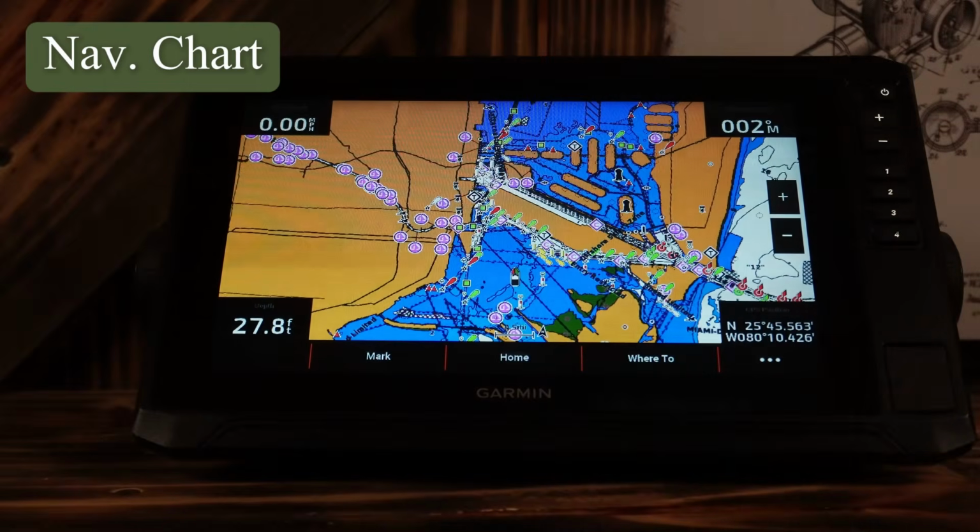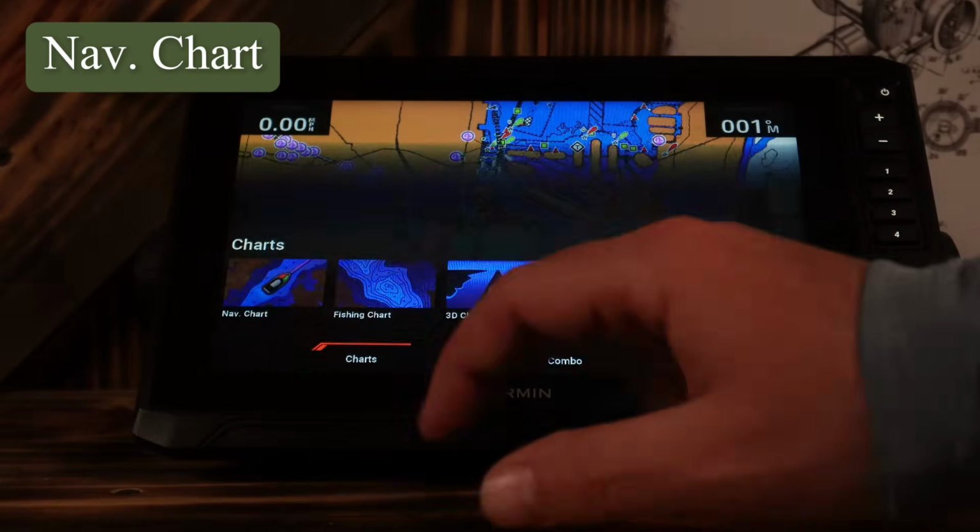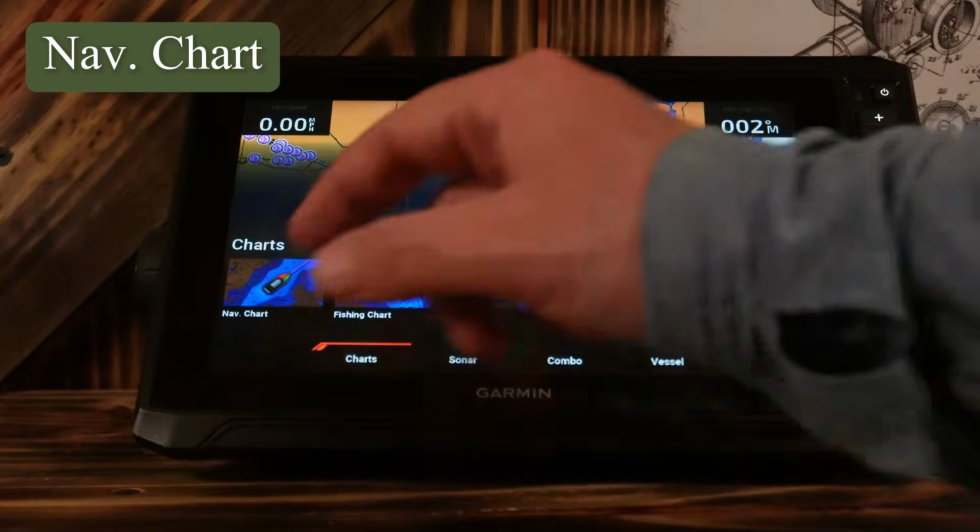All right, now let's walk through some of the features that I've really liked about it. So I'm just gonna run through the features that this has really quick. Once again, you can look up most of these online, so I'm not gonna spend a lot of time on it. But you can select home, you've got your nav chart, which is what we're looking at now.